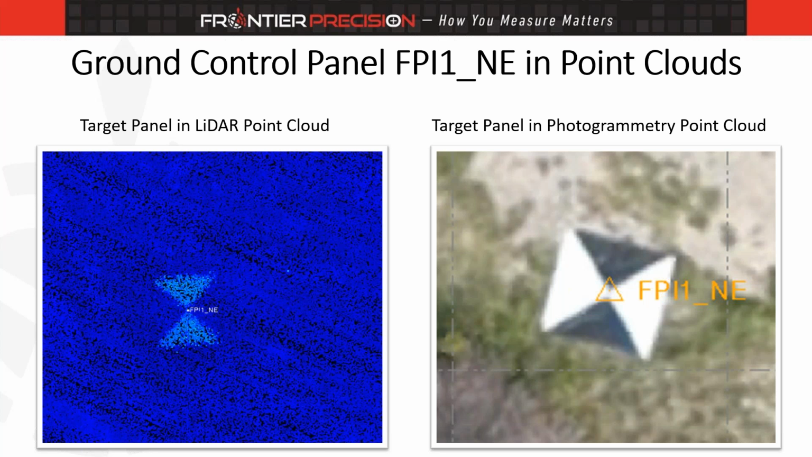So here, just a quick zoom in, looking at the LiDAR point cloud with that target panel and what that looks like in the LiDAR data, versus what you would typically see in a photogrammetry scenario when you're doing your GCP corrections there.